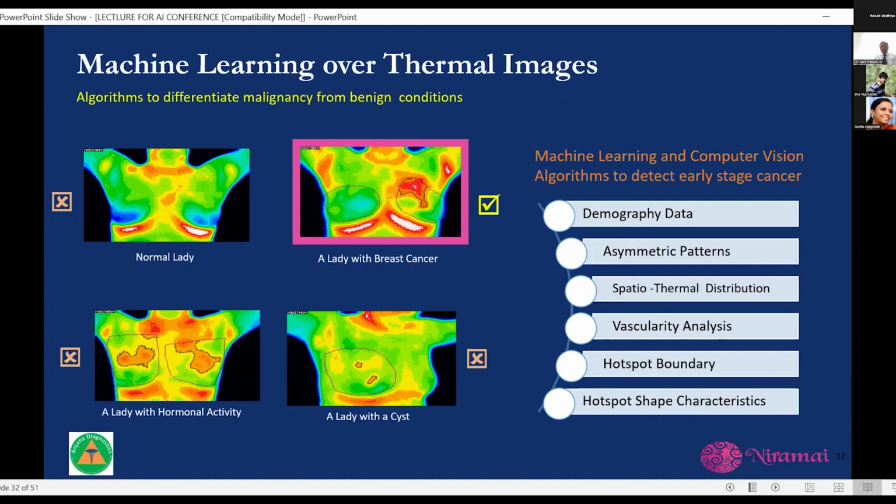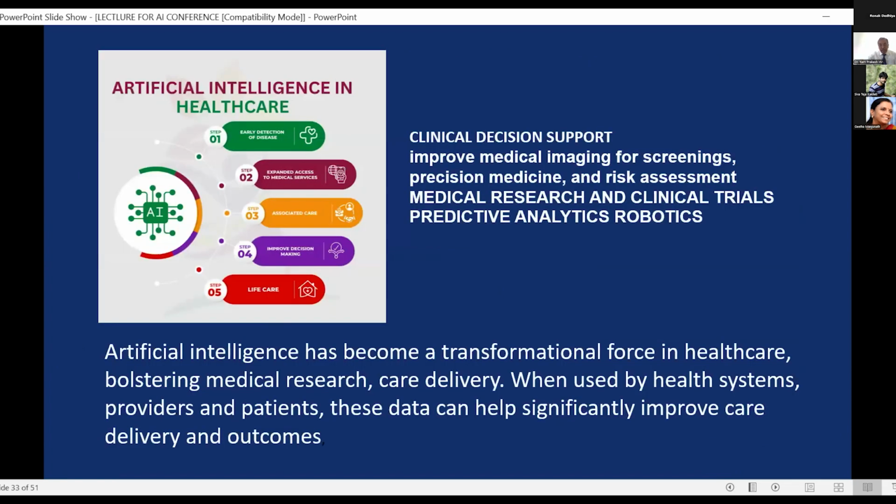It's useful in data management, trying to identify asymmetrical patterns, thermal distribution, vascularity analysis, hotspot boundaries, hotspot characteristics. These are things which are very difficult to directly visualize, whereas with artificial intelligence, all these aspects are precisely identified, and that helps us in arriving at a better diagnosis.